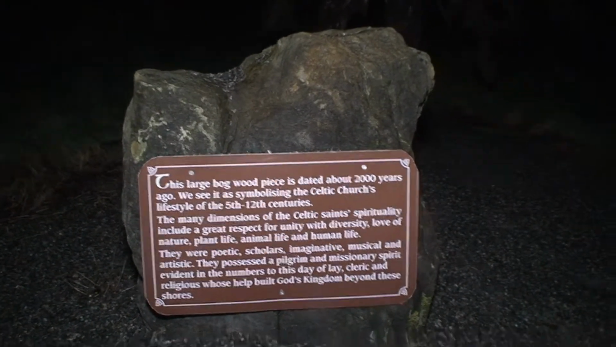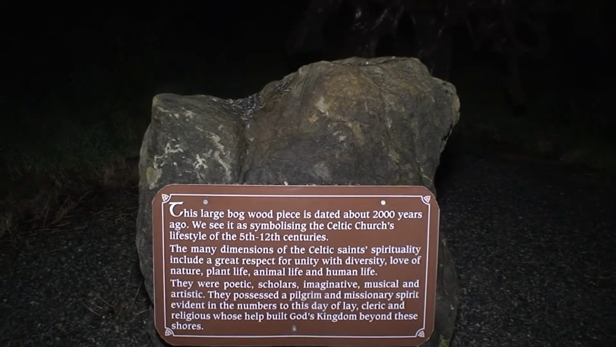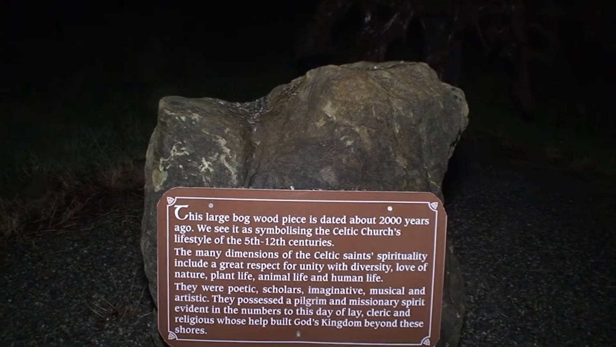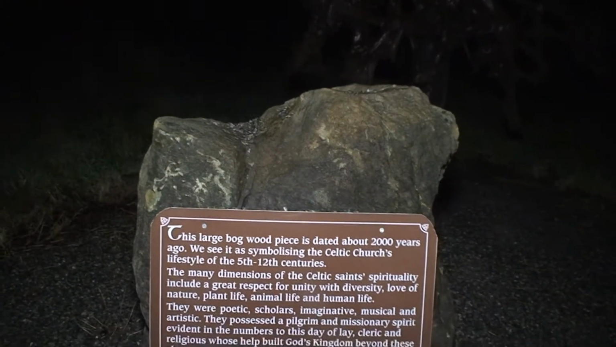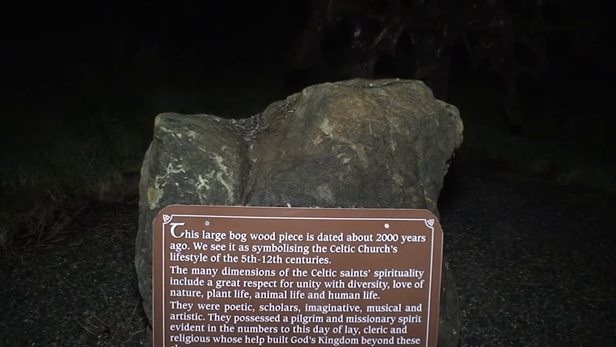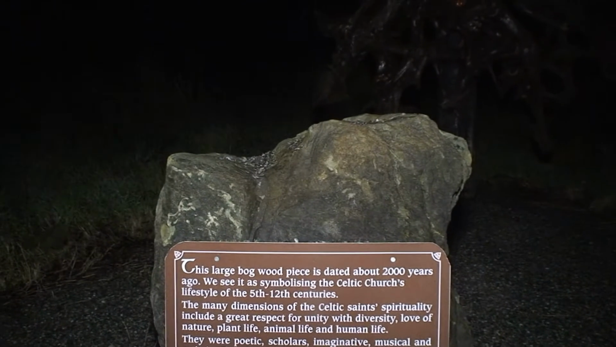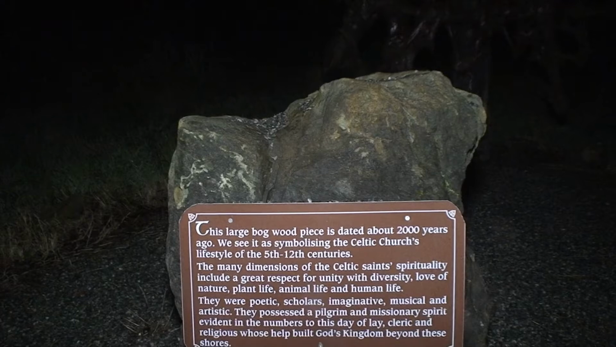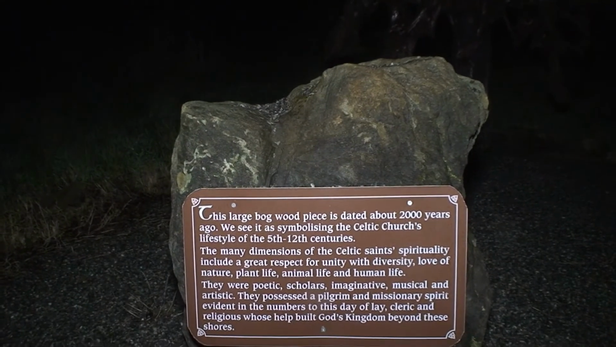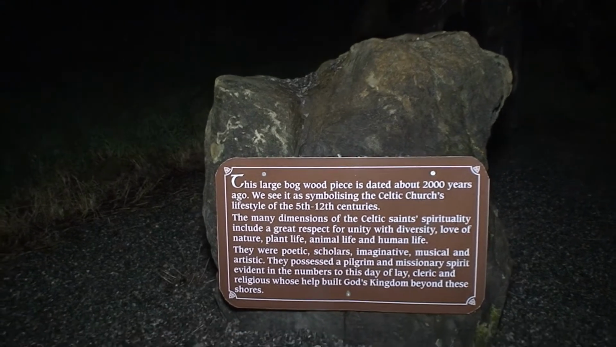This large bogwood piece is dated about 2,000 years ago. We see it as symbolising this Celtic church's lifestyle of the 5th to 12th century. The many dimensions of the Celtic saints spiritually include a great respect for unity with diversity, love of nature, plant life, animal life, and human life.